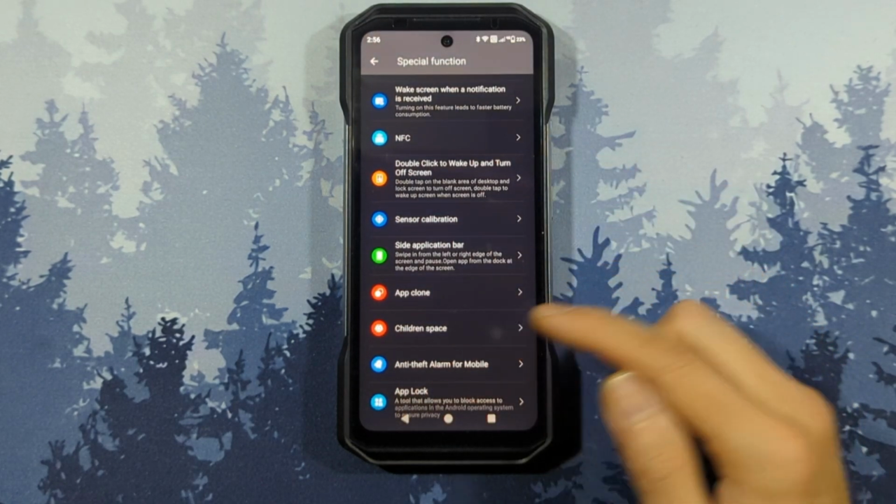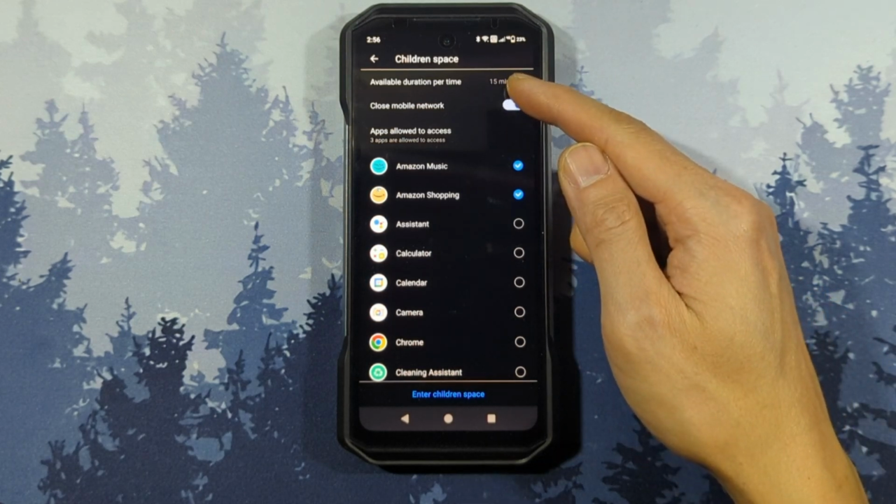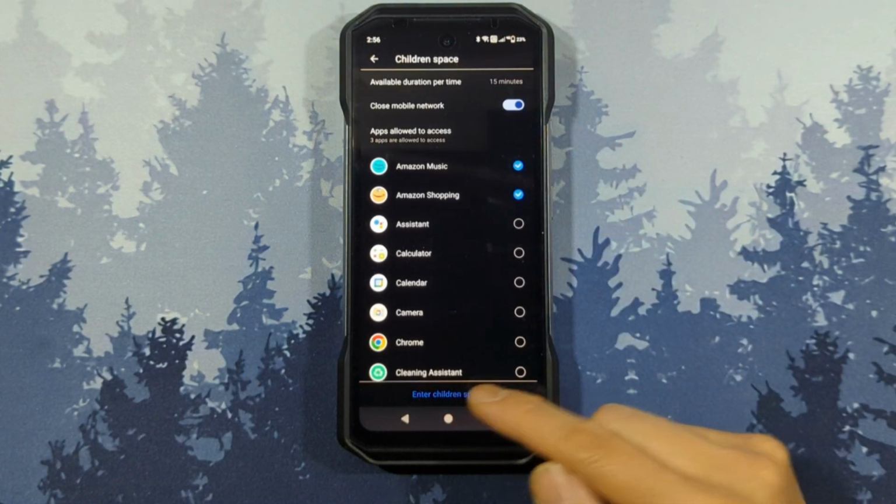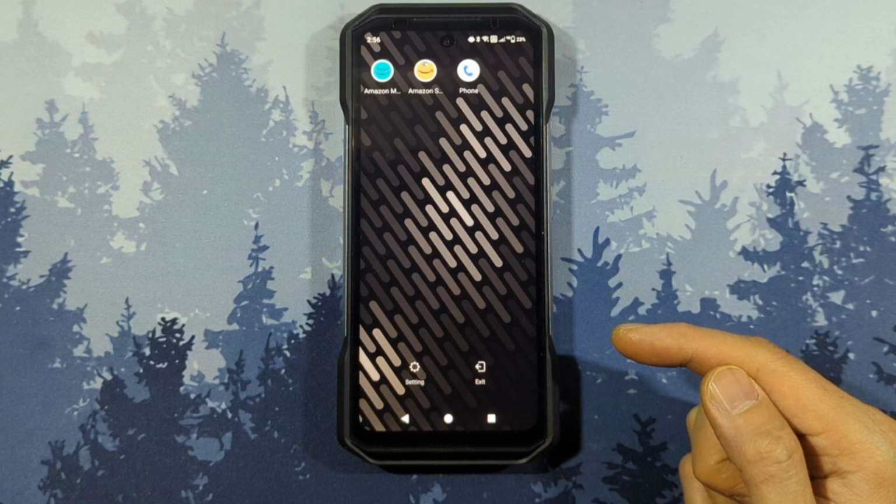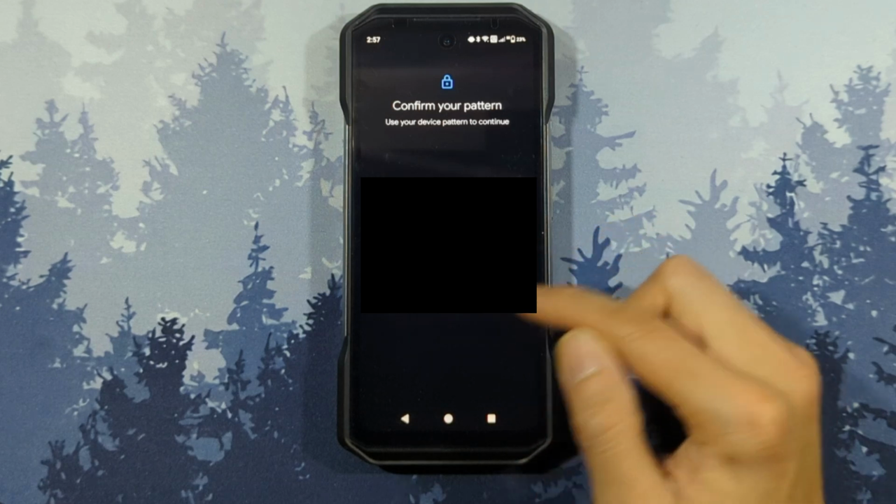Children's Space lets you set up a limited access home screen. It's great if you want to let your kid or someone you don't trust use your phone. It can be time limited and access to mobile data blocked. Wi-Fi is still enabled, however, but if you disabled Wi-Fi before activating, there will be no data connection at all. There's an exit button on the bottom, and you must enter your unlock pattern or password to exit.